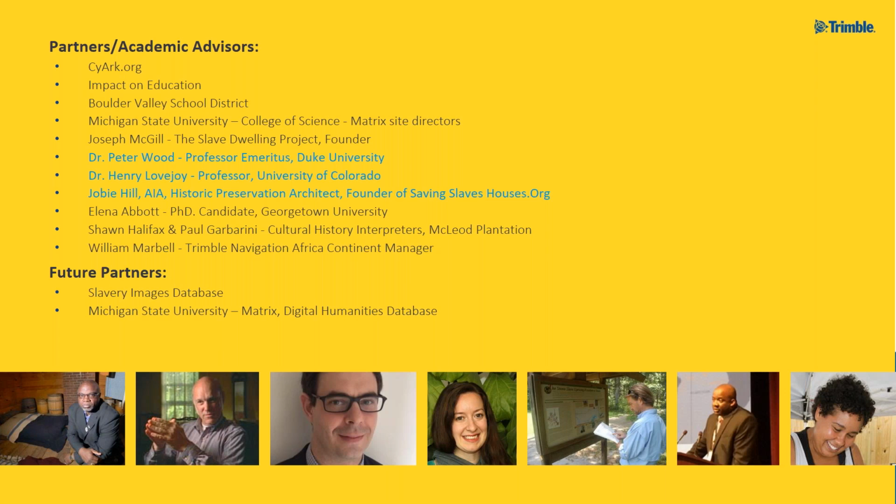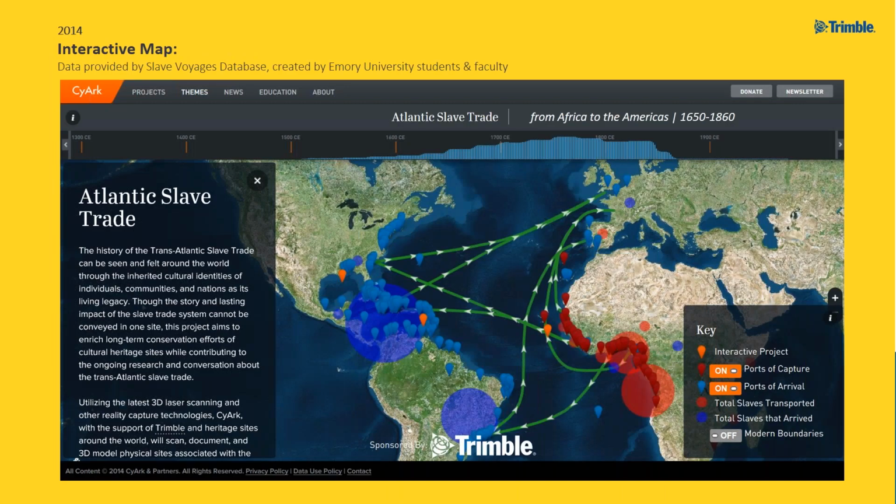But future partners that we're really excited about, the Slavery Images Database. If any of you have heard of that, or if you haven't, go do a Google search on it. It is the most widely used database of illustrations and images from the times of slavery in the world. And we're about to add some 3D data to that database, which is pretty exciting. Henry Lovejoy at CU has just become the new director. We'll talk about that in a minute as well. And at Michigan State University, there's a big project going on, and we'll talk about that in just a second.